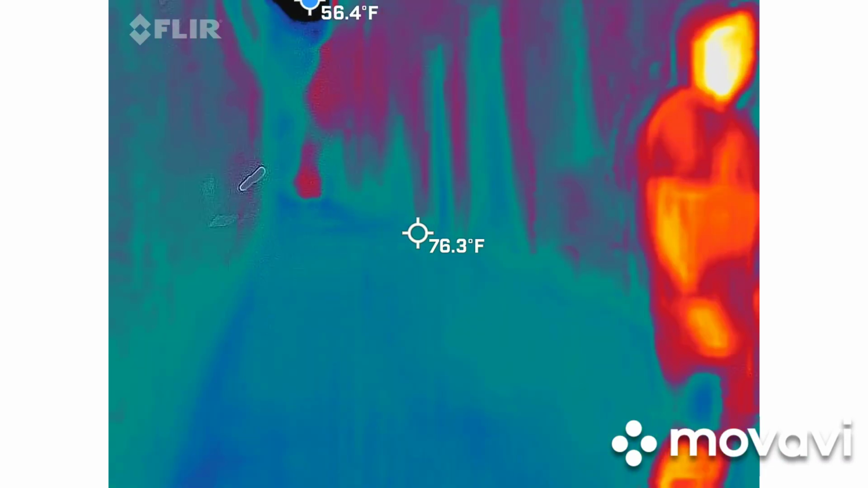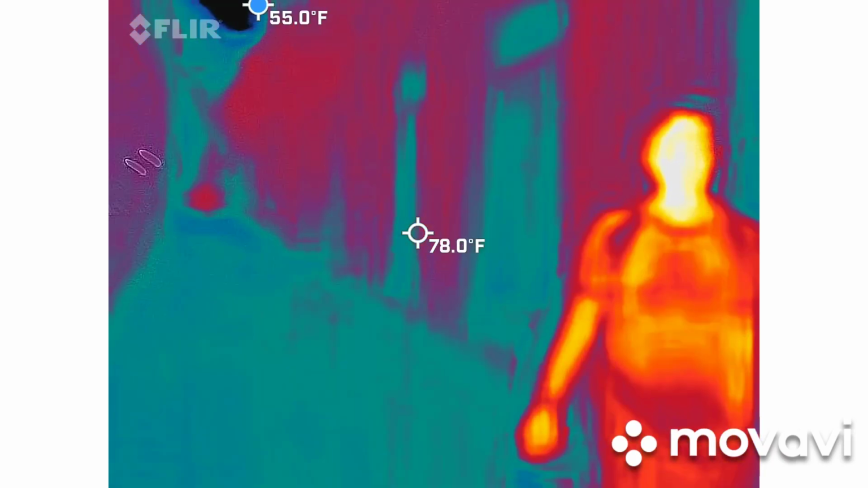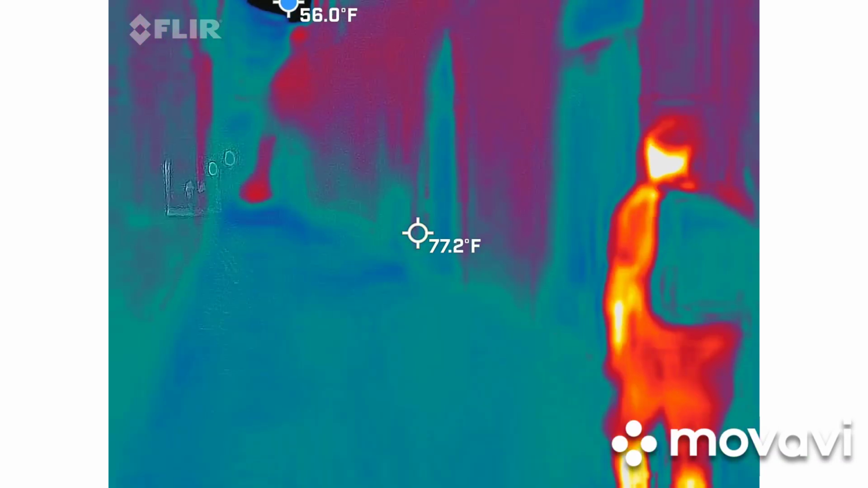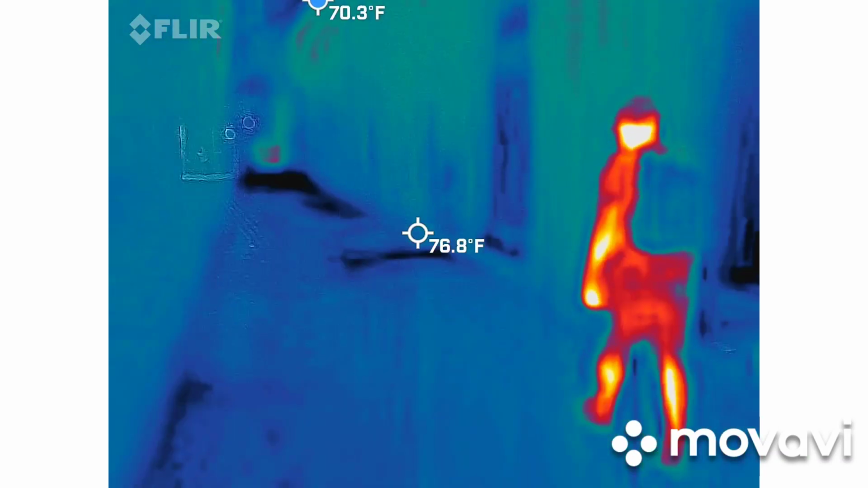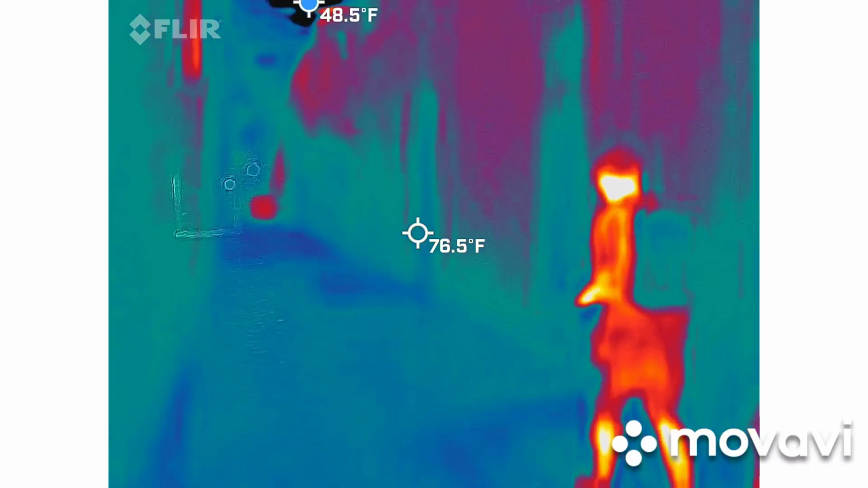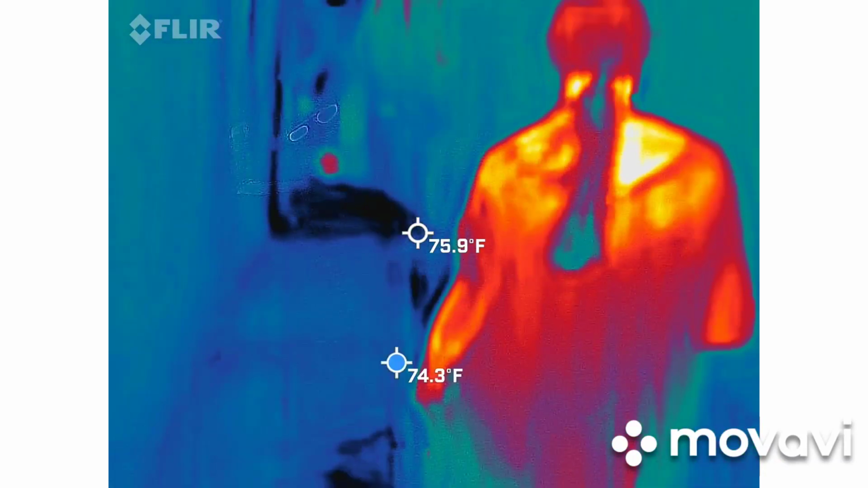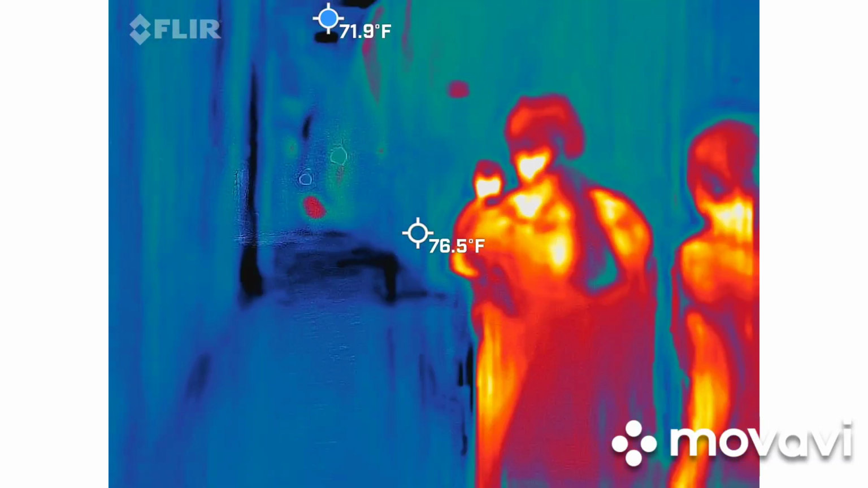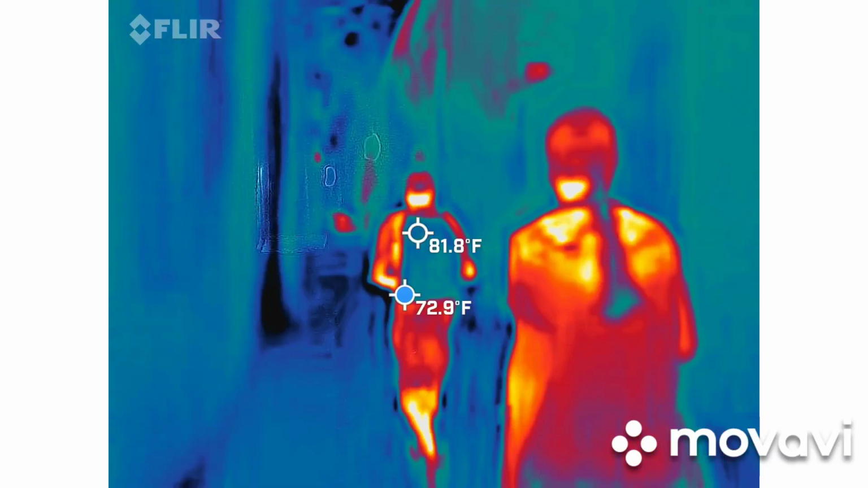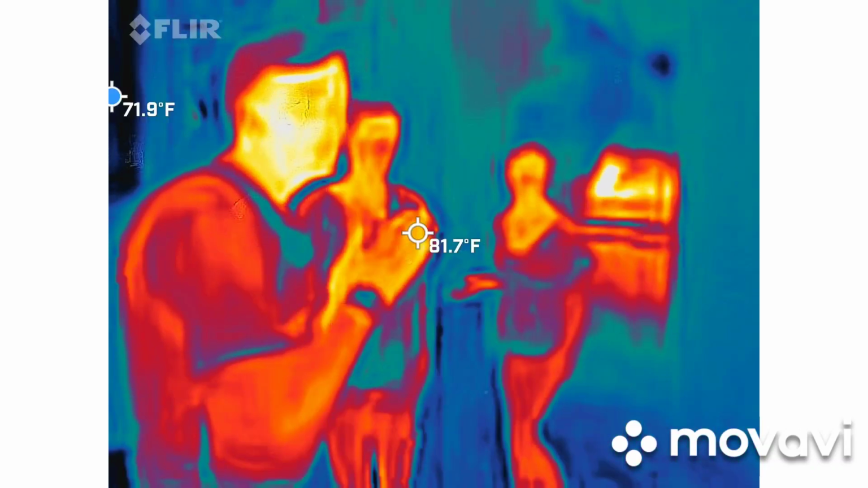You can record in here if you want to. I'd like to get more footage in here, especially when it's dark. Again, it won't be dark for too much longer. I'm sure Magnolia is fighting to get back open again. Stop here and kind of give everybody the gist of what this place actually is.